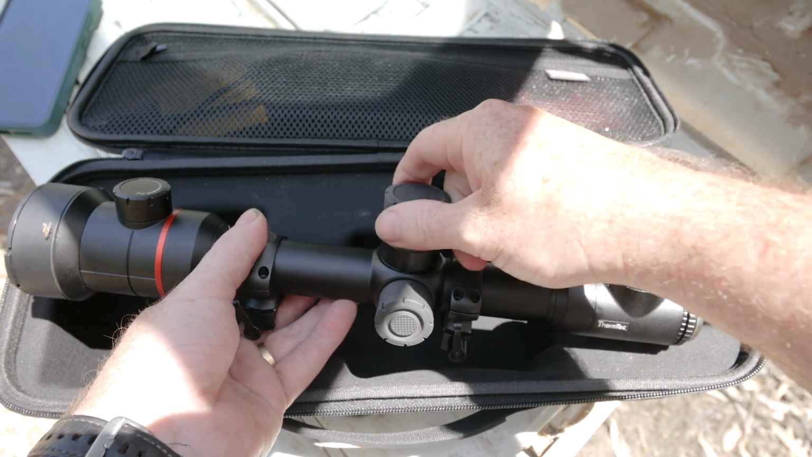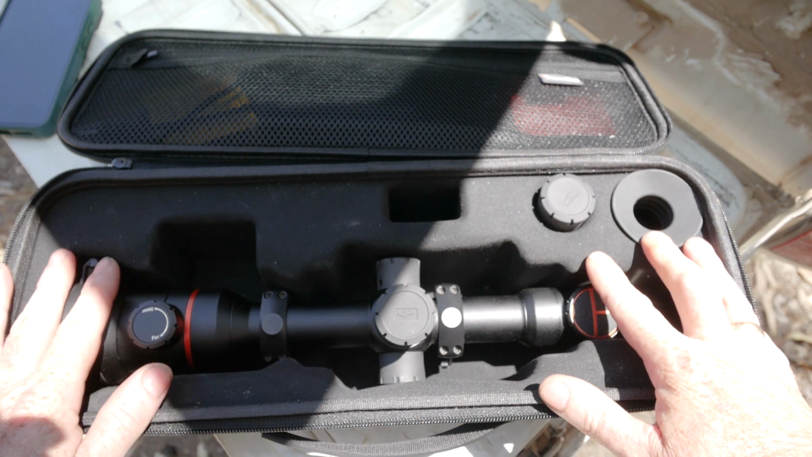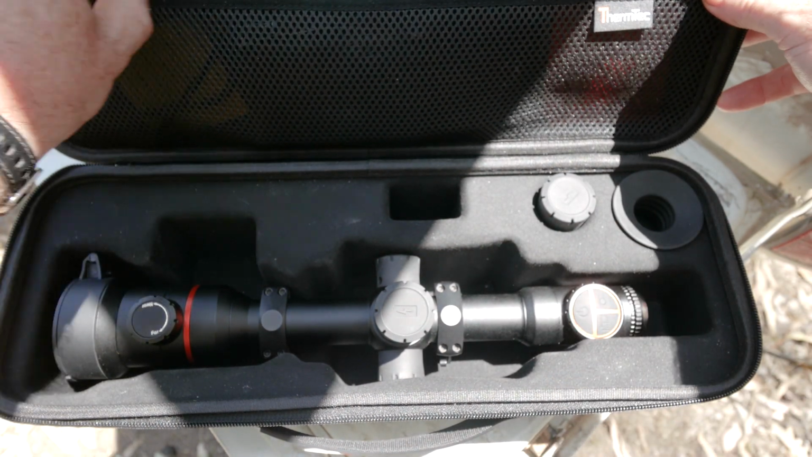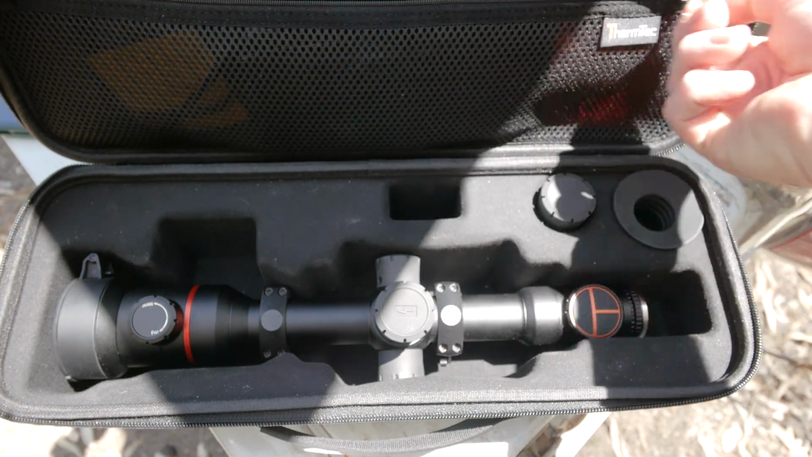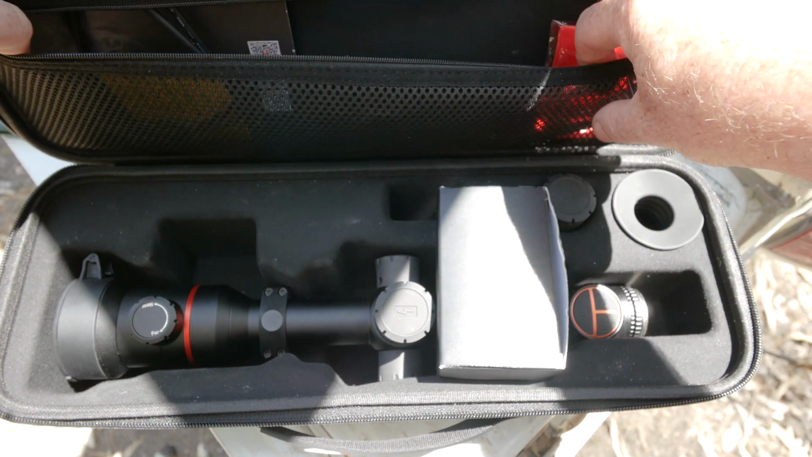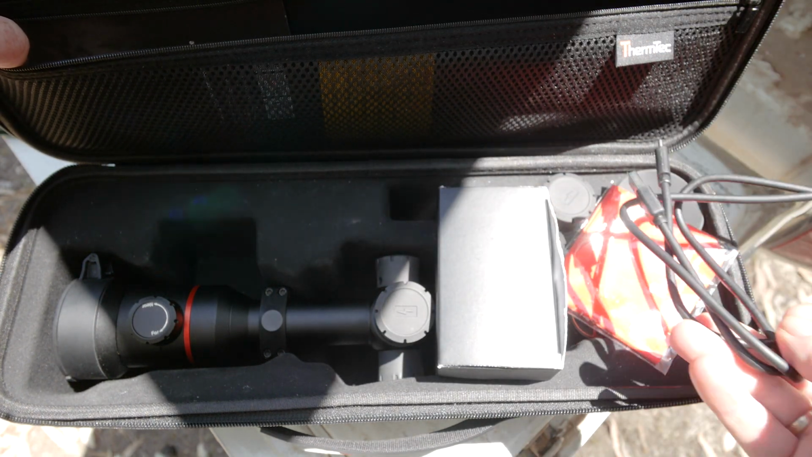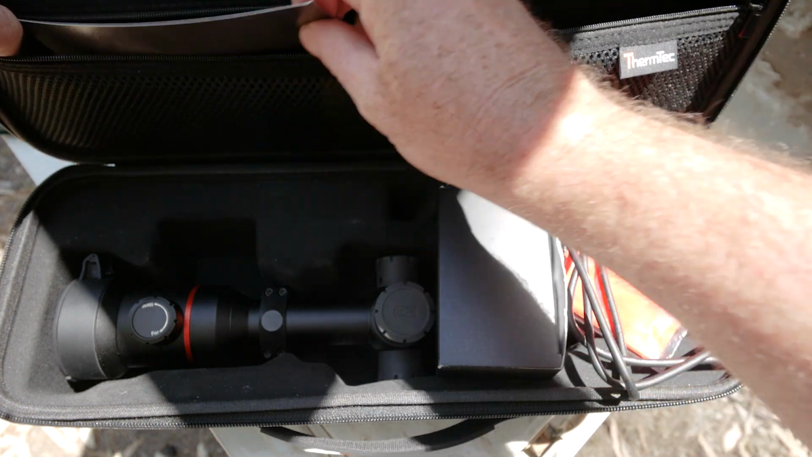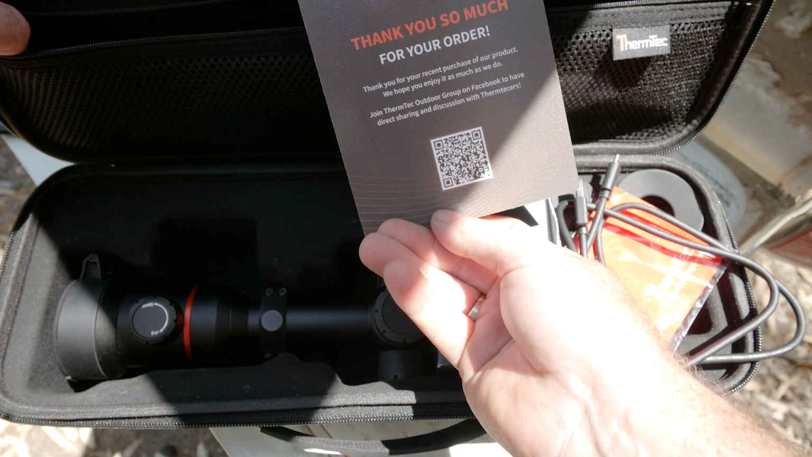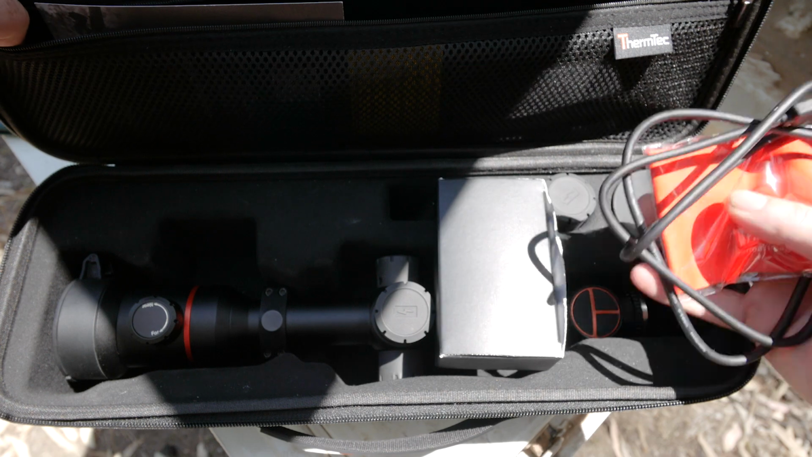Build quality on this has been great, and it's nice to have a nice proper little protective case to keep everything safe in. You also get like a USB-C lead in there. I did get this pre-production, so I didn't get all the accessories, so I can't show you exactly what batteries and what charger you get, but that's all the stuff you need there. And then you can scan your codes and get onto Facebook, but you can also get the full user manual and everything as a PDF.